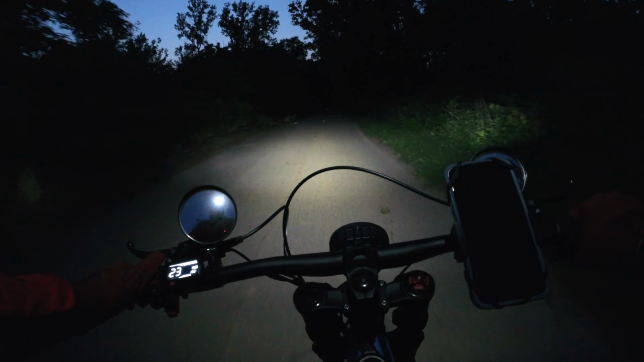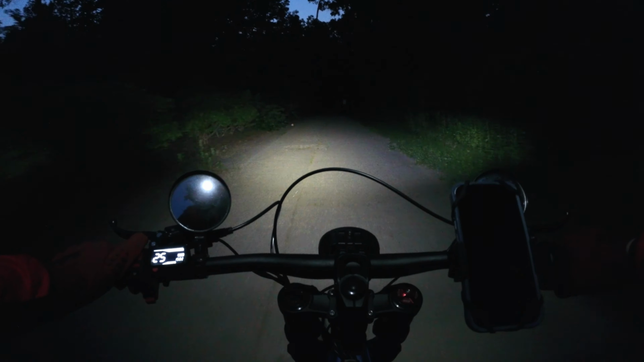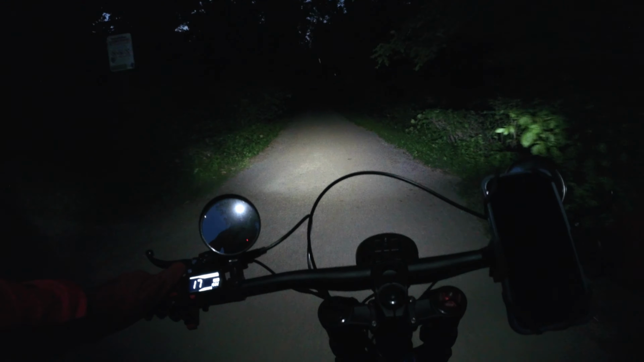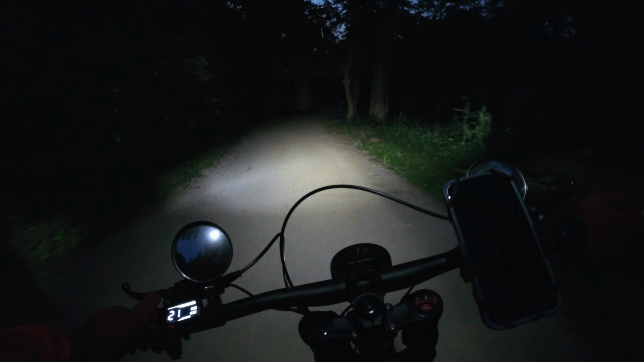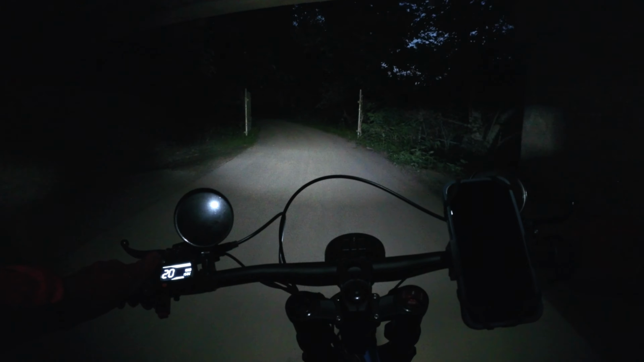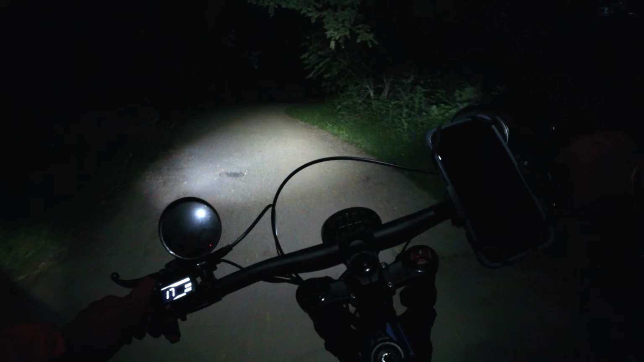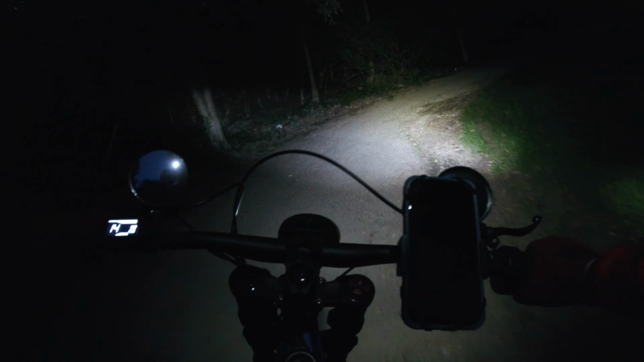And there are a ton of bugs everywhere. So I am very glad that I made the decision to wear the full face helmet. Although in sections I'm still not doing a ton of talking because the full face helmet still has some little air slits that bugs can come in through. Hopefully it'll clear up here in a second. Okay.